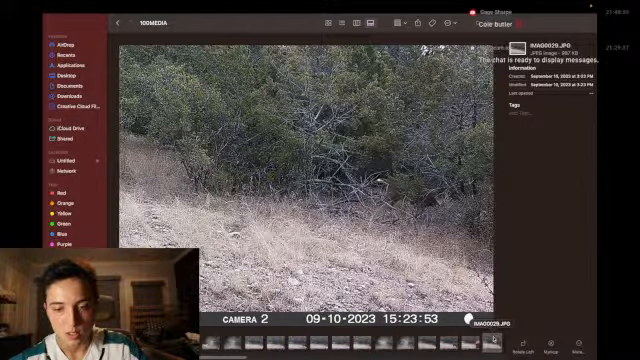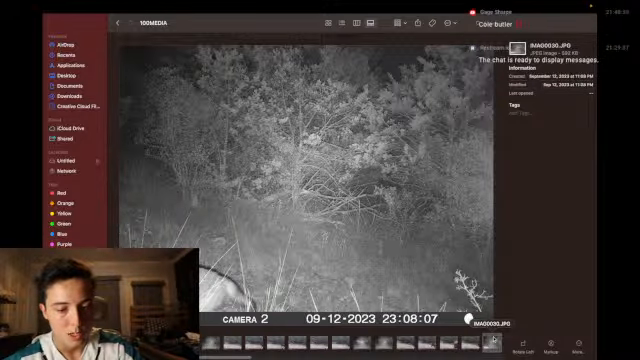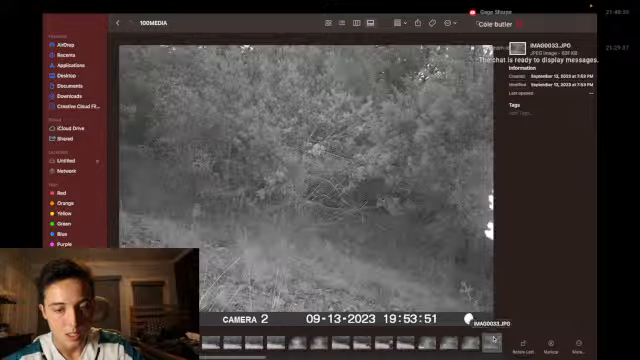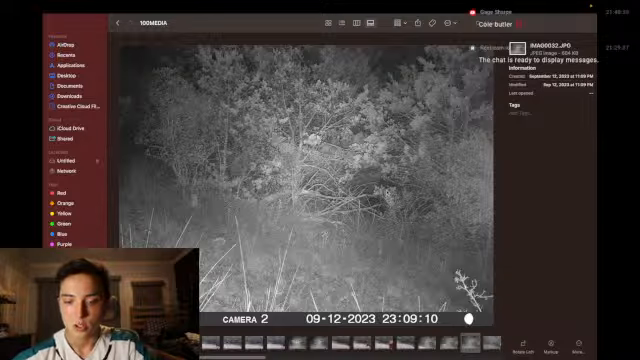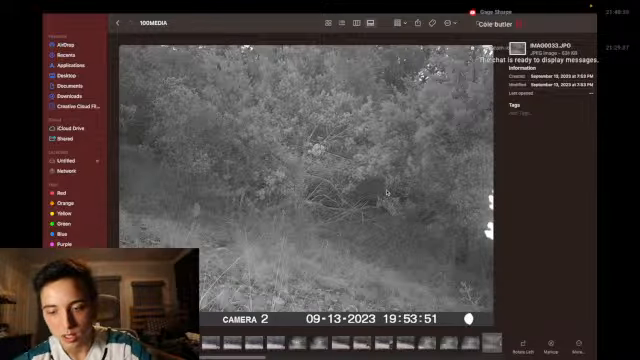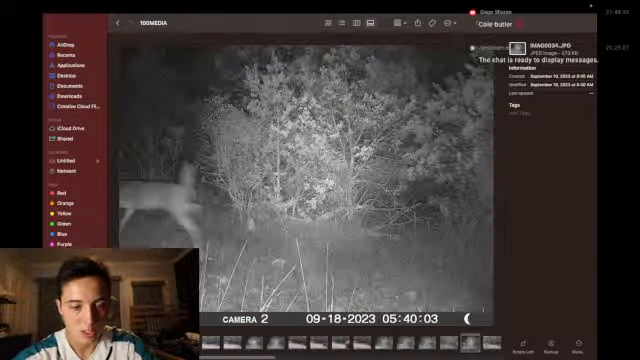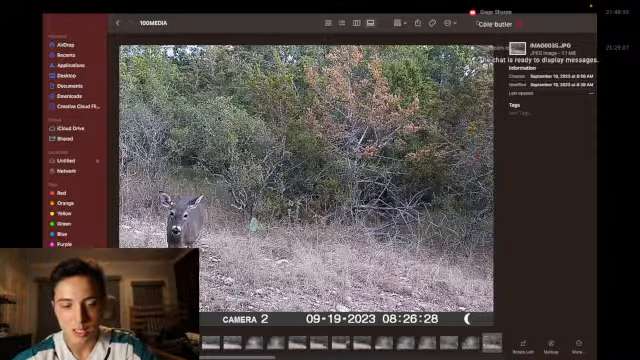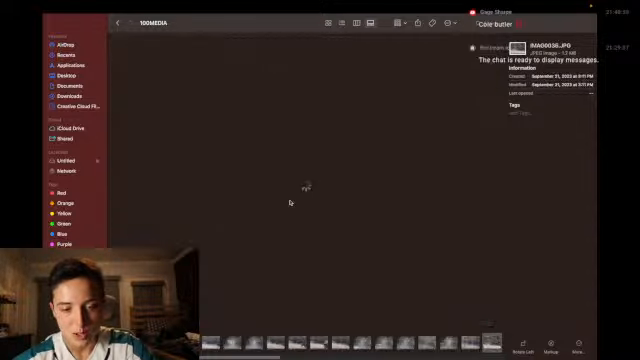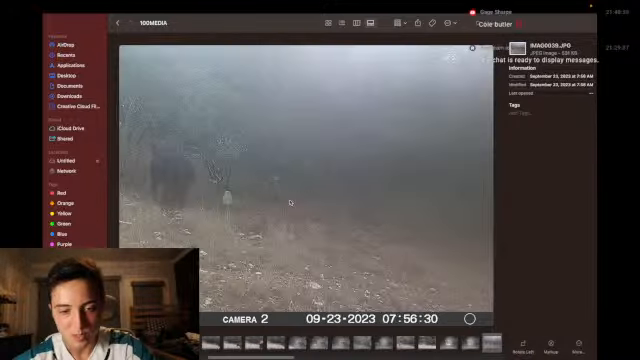Cow. That one's just a little deer back there. Got like a coyote again. Something back there in that little bush. I'm not sure. Same thing. Jeez. What the? Recoil. Got a doe on there. Big ol' hog.